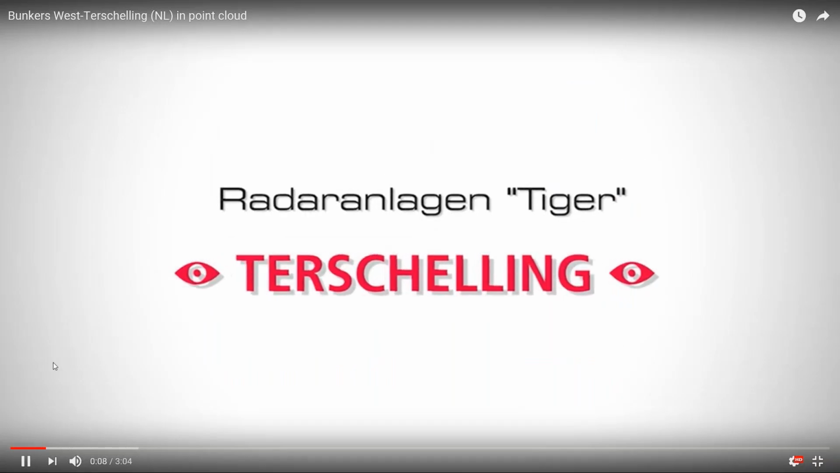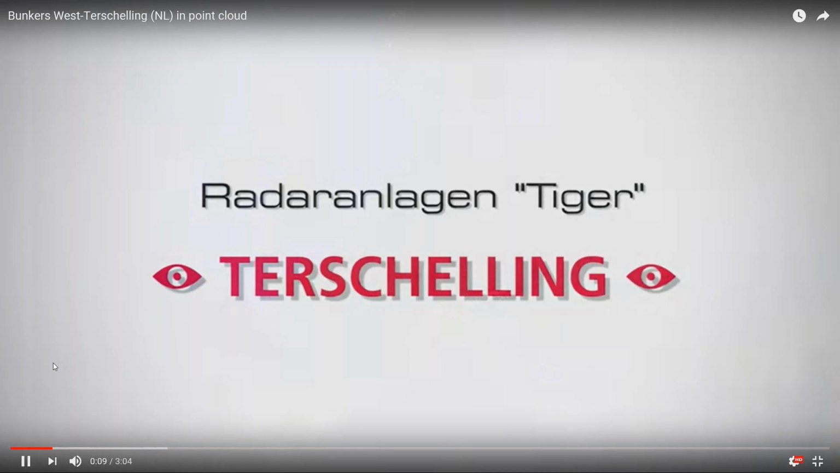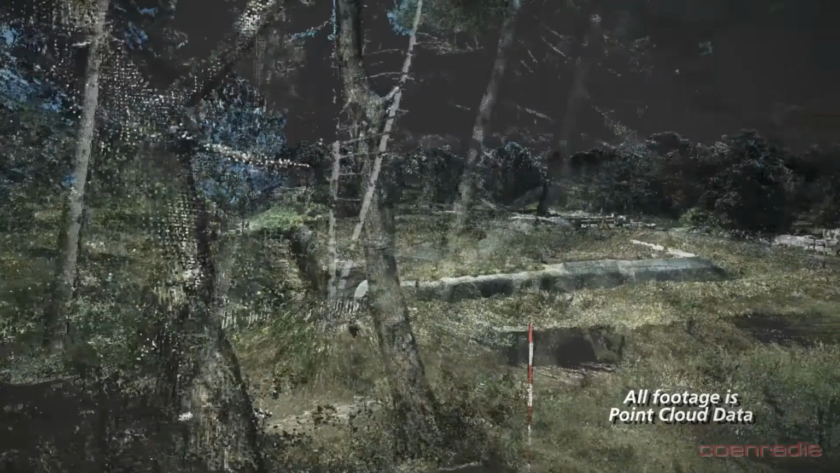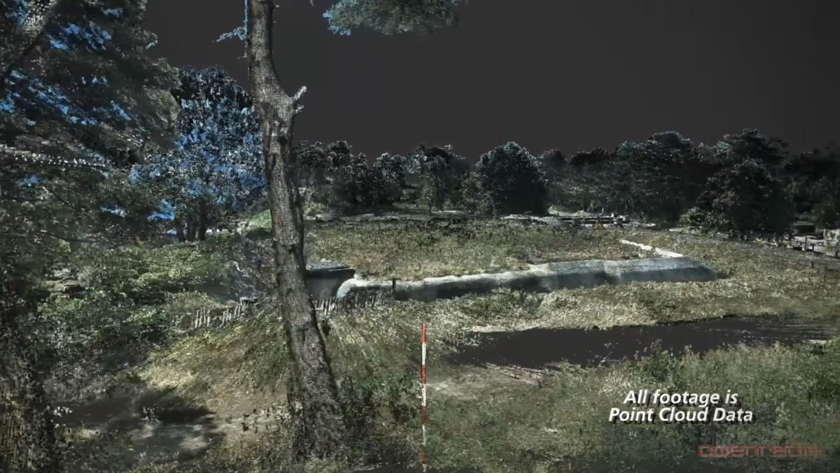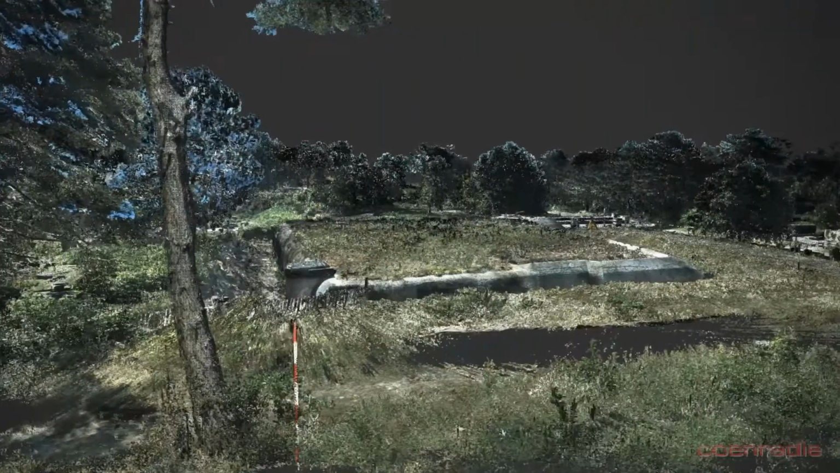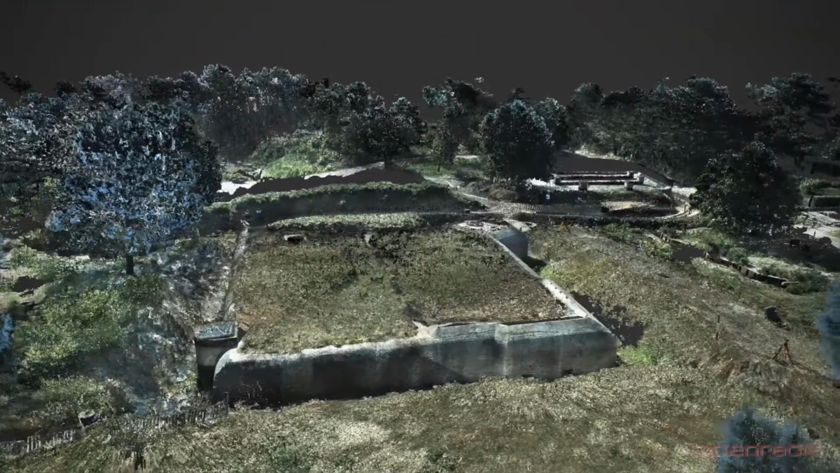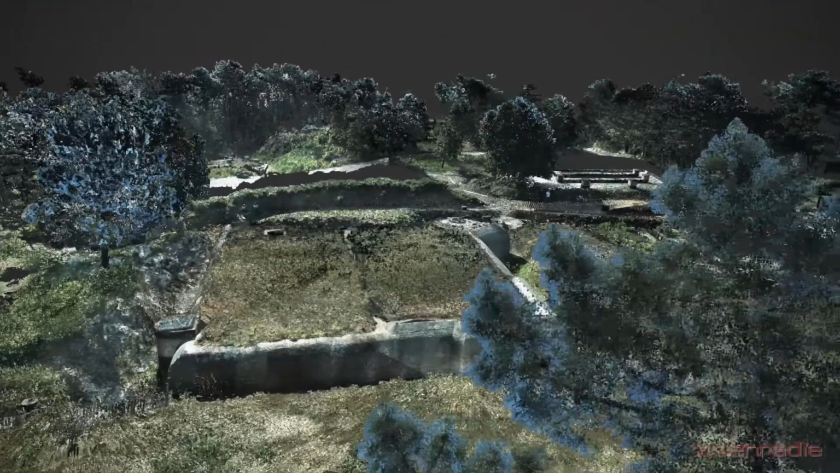So this is some scan data of some World War II German bunkers. They've been scanned externally and internally, and that's why I think it's quite a useful way of depicting things, because I'm sure there are plenty of crime scenes inside buildings that have information outside of the building as well. It's only about 2.5 minutes long, so bear with it.